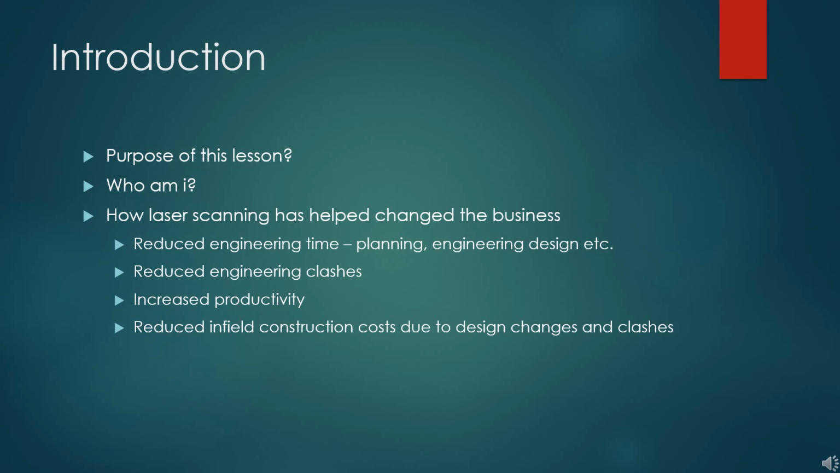So who am I? I am currently working as a piping designer for a major engineering design firm in Canada in the oil and gas business. My main focus at work is brownfield work, which means replacing like for like, or replacing existing.